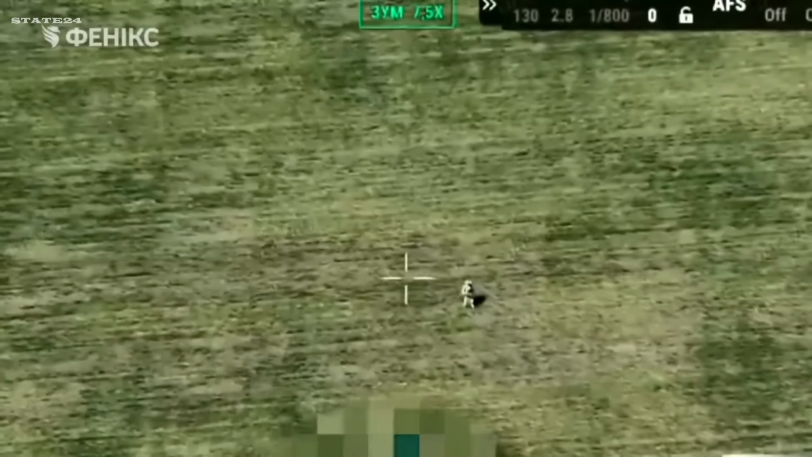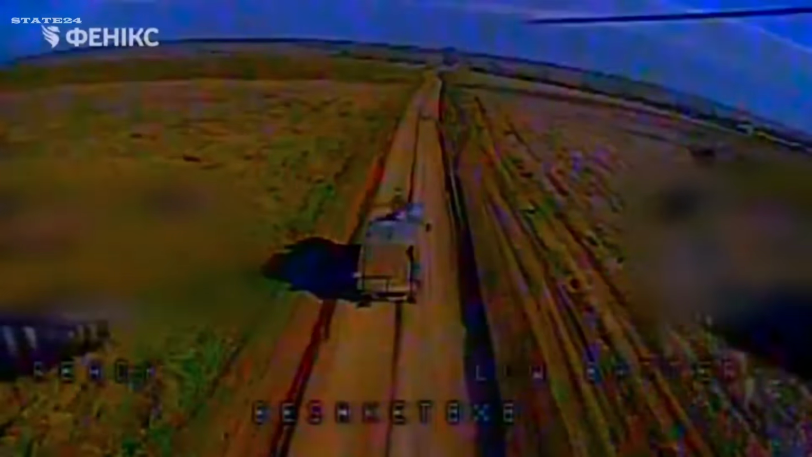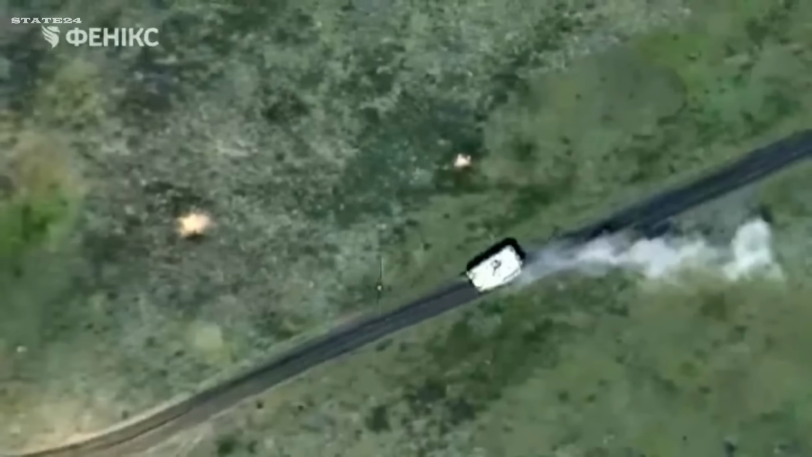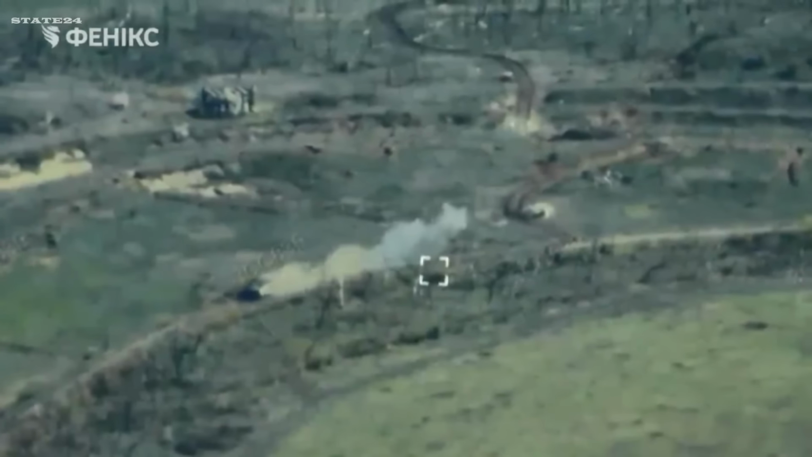All of it struck. Phoenix pilots work through every target type with the same precision. There is no safe category anymore. Infantry is as vulnerable as armor. A supply truck is as exposed as a tank. The drone doesn't discriminate between what's important and what isn't. If it moves, it can be found. If it can be found, it can be hit. When FPV drones make every target type equally vulnerable, has the traditional hierarchy of battlefield threats become completely irrelevant?